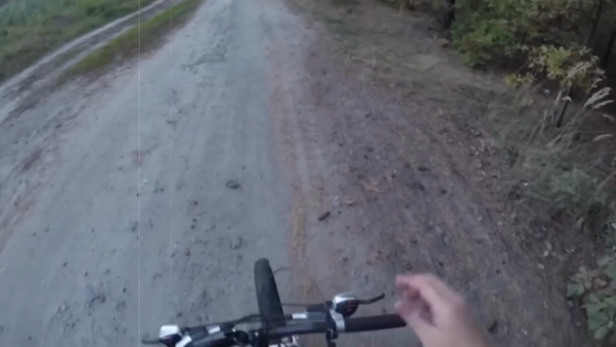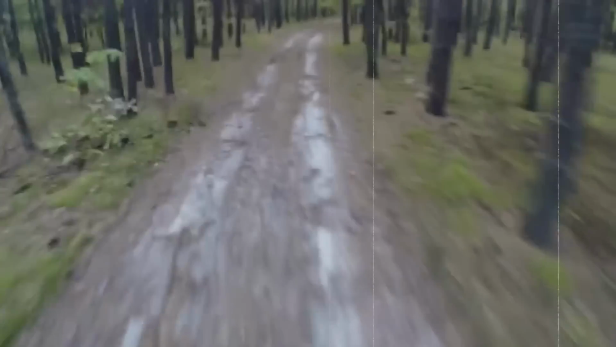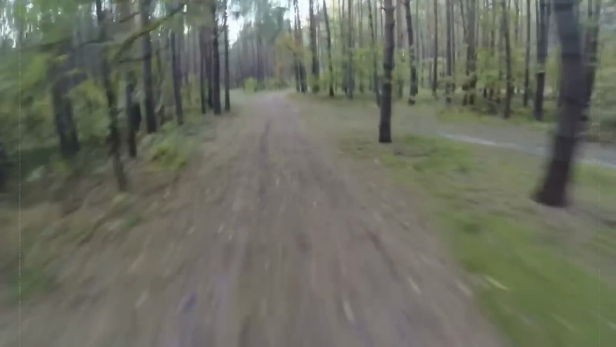In this video captured by a cyclist's GoPro camera, we witness a truly tense situation as a cyclist is pursued by a huge bear. The cyclist was casually riding through the forest when suddenly, a bear decided to chase after him. Startled by the bear, the cyclist picked up speed on his bike, but the bear continued its pursuit.